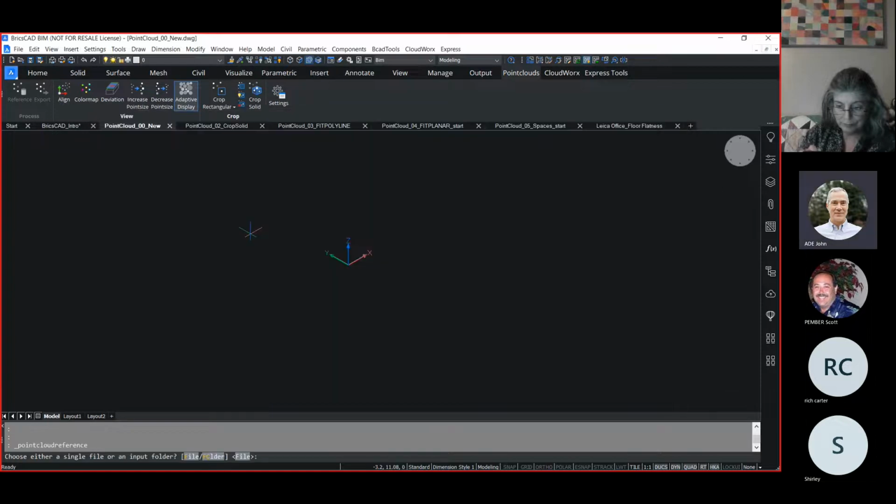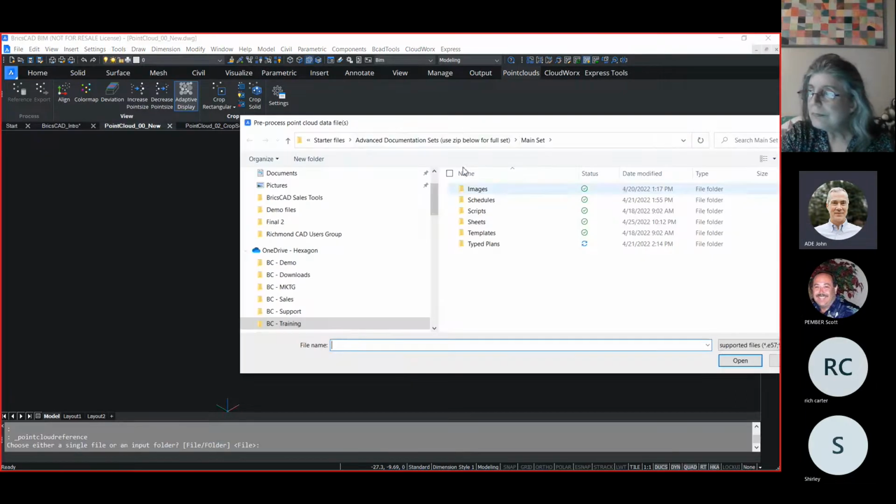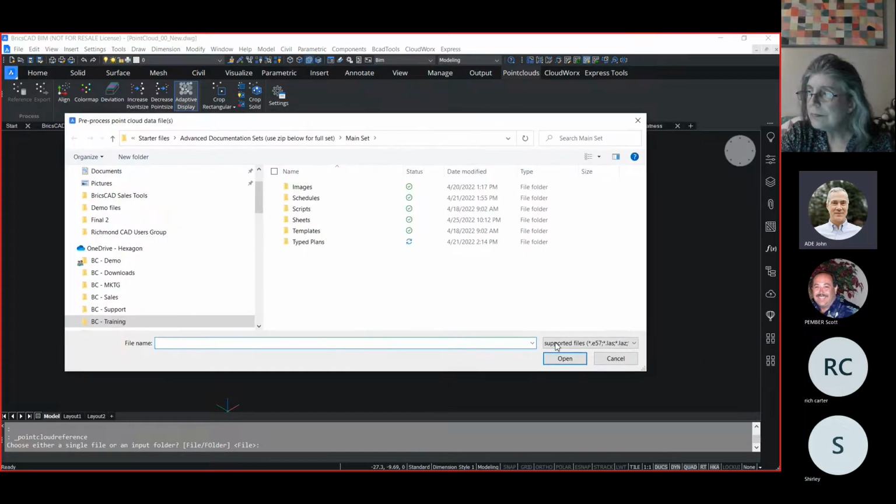So if I go through the process, down here I can either browse to a specific file or a folder of scan files. Sometimes a scan is multiple scans that are registered together, or a single file that already has multiple scans registered together. If I pick an individual file, these are the common file formats that we support: E57, LAS, PTS, RCP, and several others that you can see here.